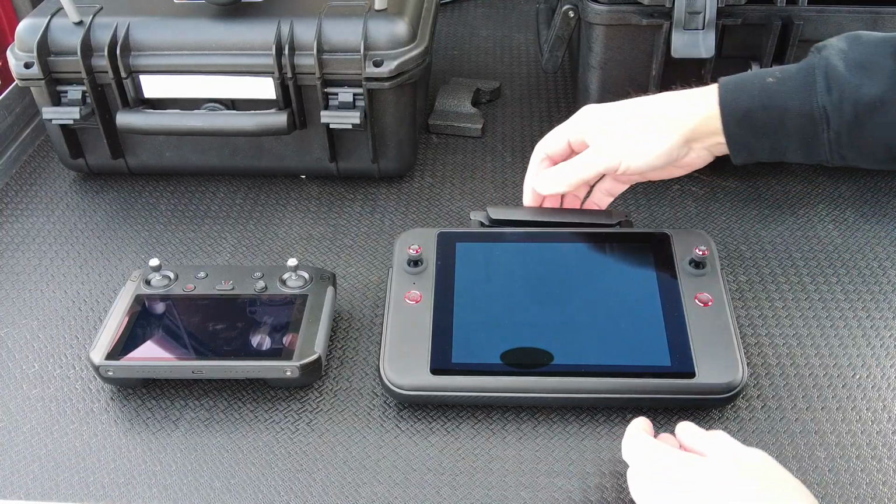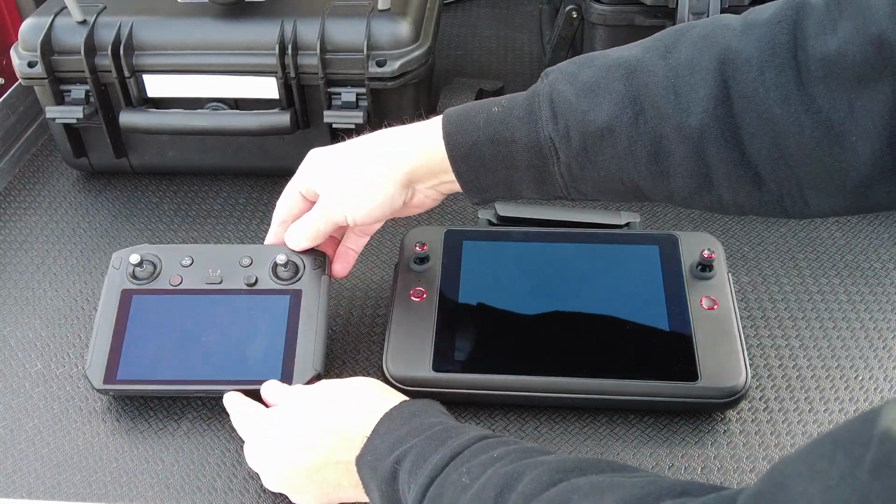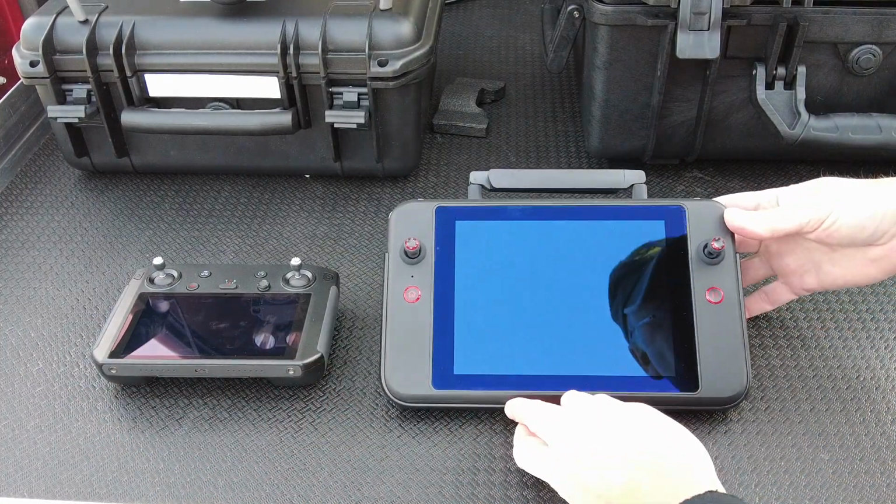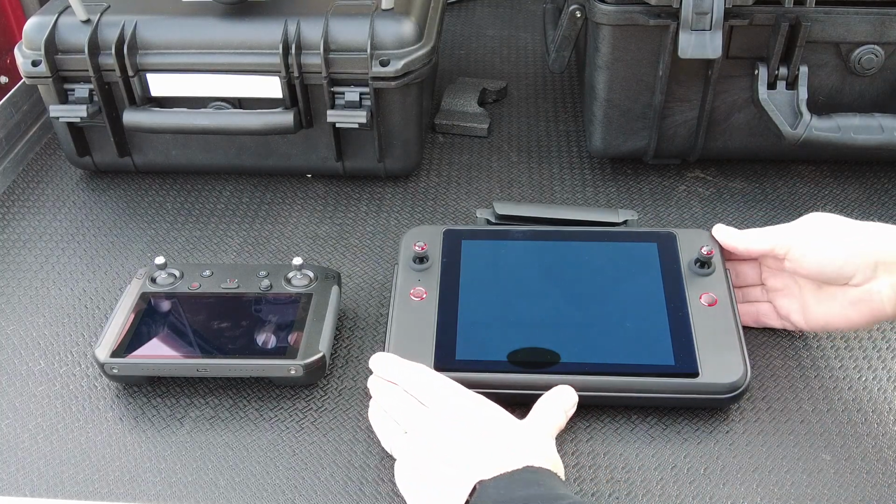Okay, the next major difference that I want to point out are the remote controllers. On the left-hand side, you have the DJI Smart Controller. This unit does have about a 5.5-inch screen. On the right, we have the Autel Smart Controller, which has roughly a 7.9-inch screen, so a much larger display.